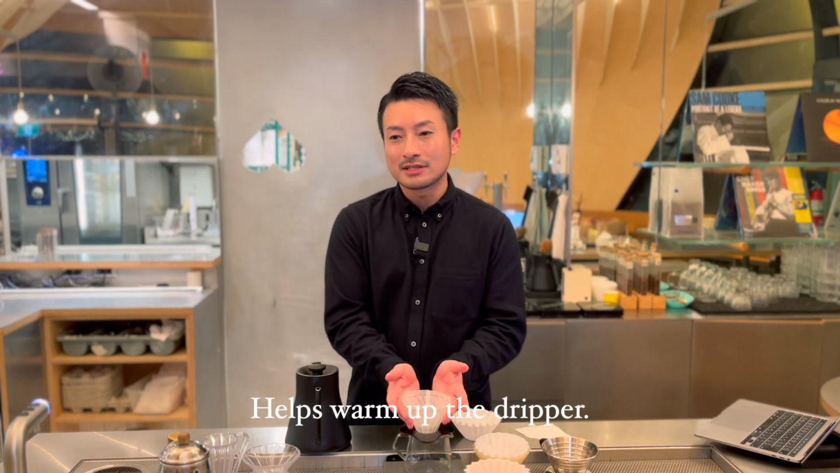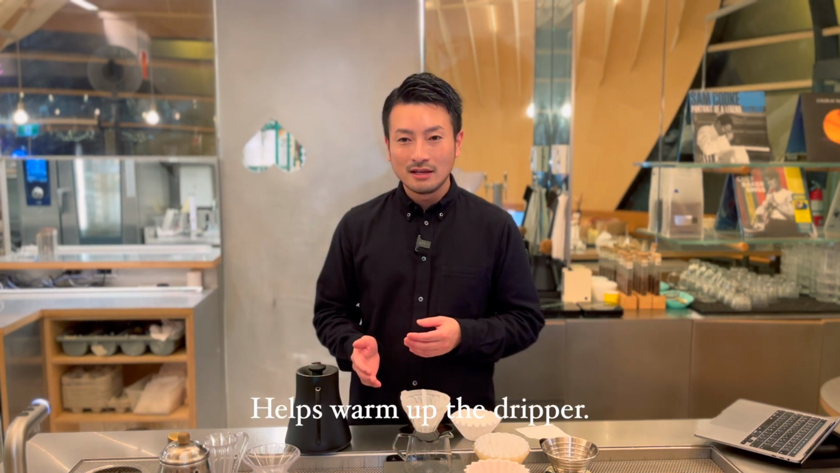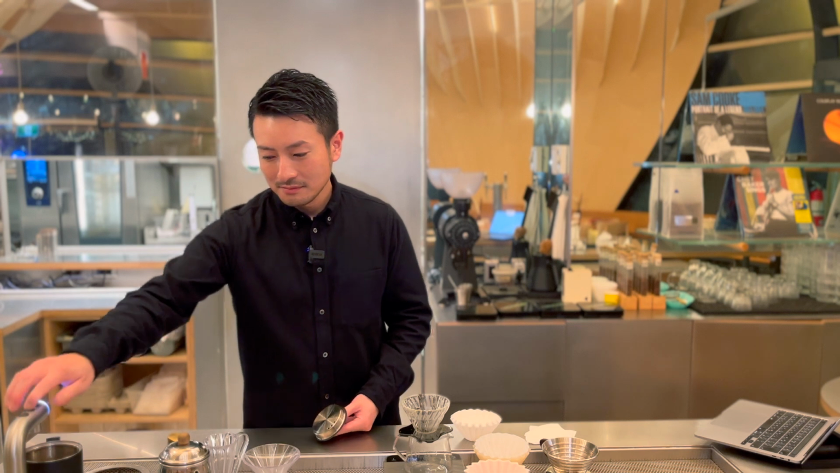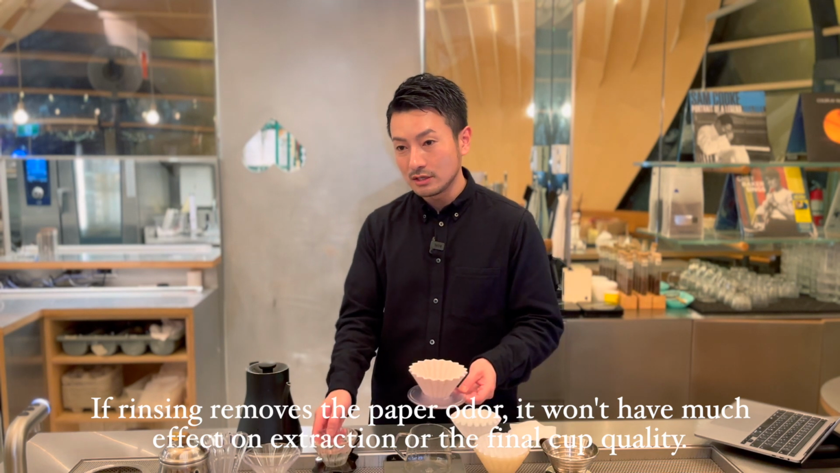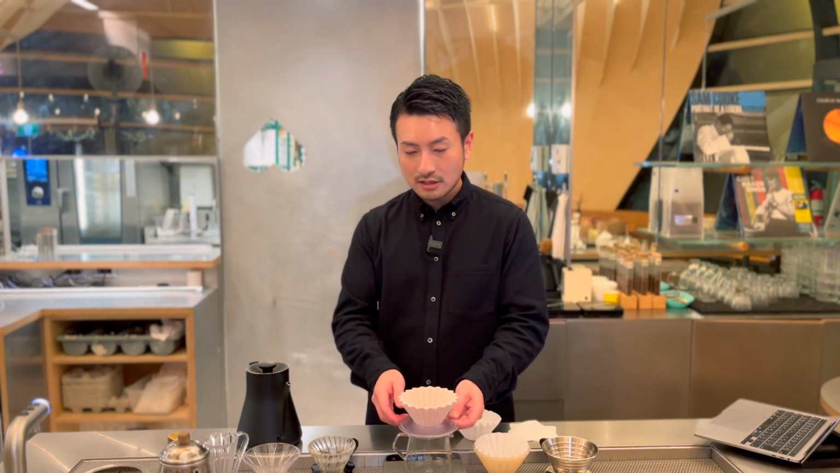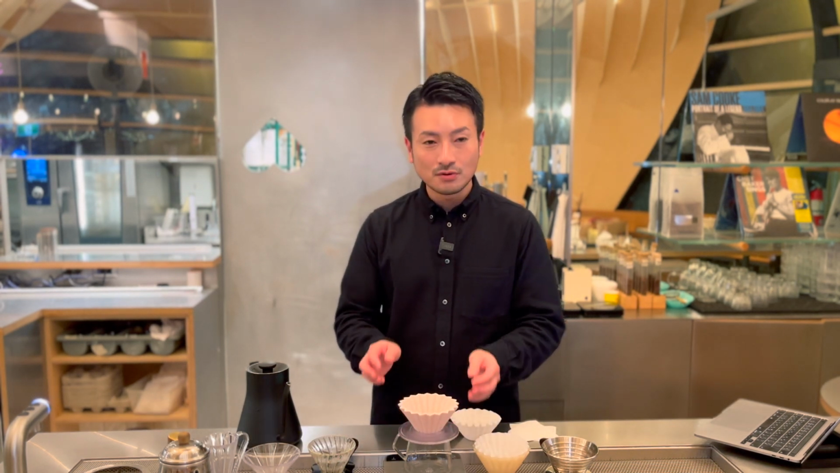Rinsing warms up the dripper, helping to stabilize the brewing temperature. This is especially useful in extreme seasons like summer and winter, so you can keep your brews consistent all year round. Some people say Kalita filters have a noticeable paper smell, but in my experience, if you rinse properly, it's barely noticeable. On the other hand, if you don't rinse enough, that smell can stick around, so taking the time to rinse thoroughly makes a difference.